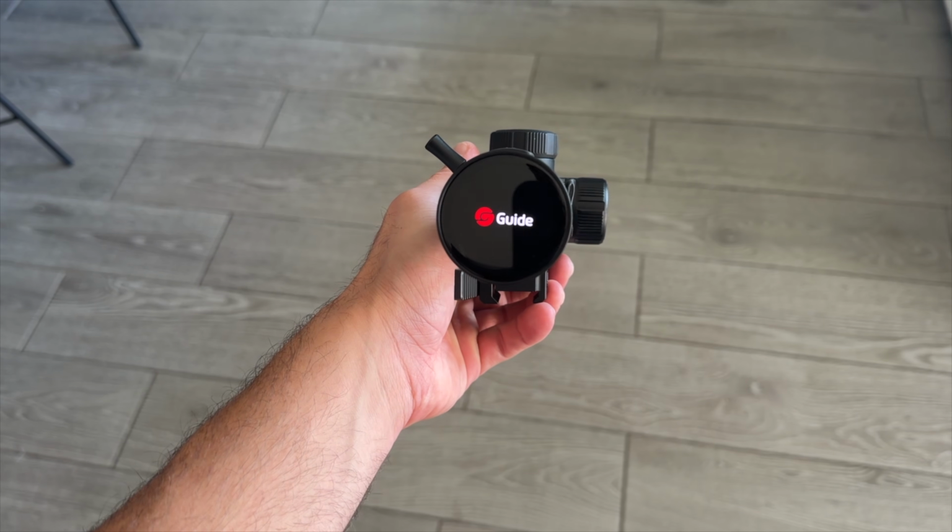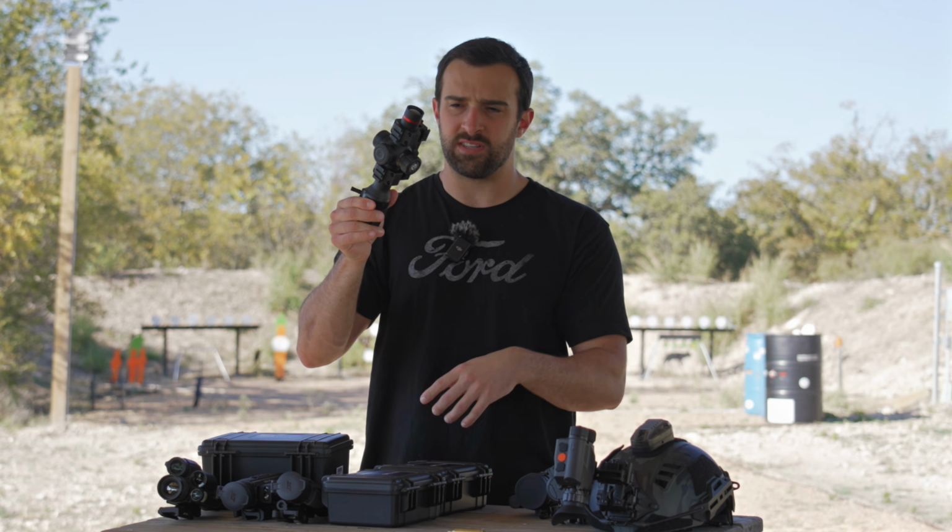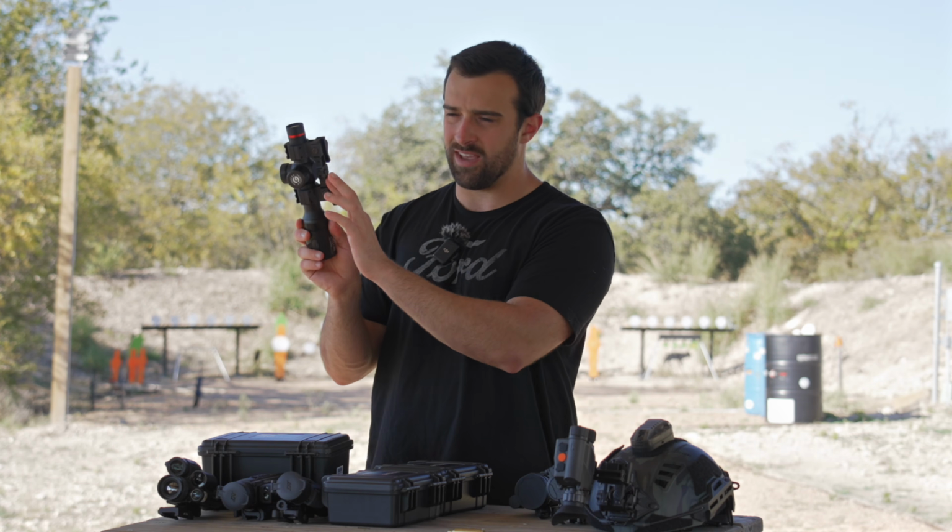That's one thing to say as well, because it takes the shape of an LPVO, it does use your standard kind of mount, and it does come with this QD one, which is nice, and it's adjustable here as well to kind of almost cantilever it as well.